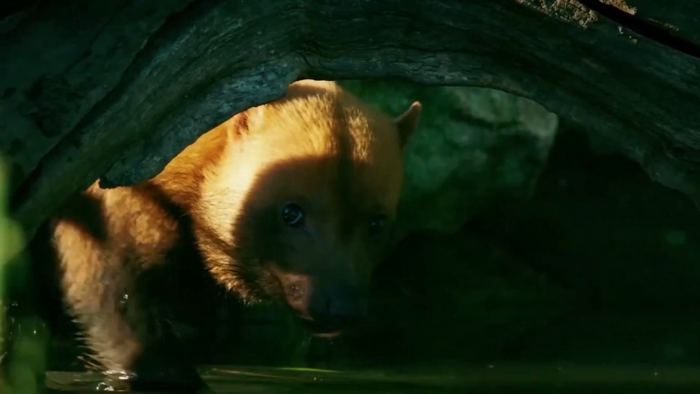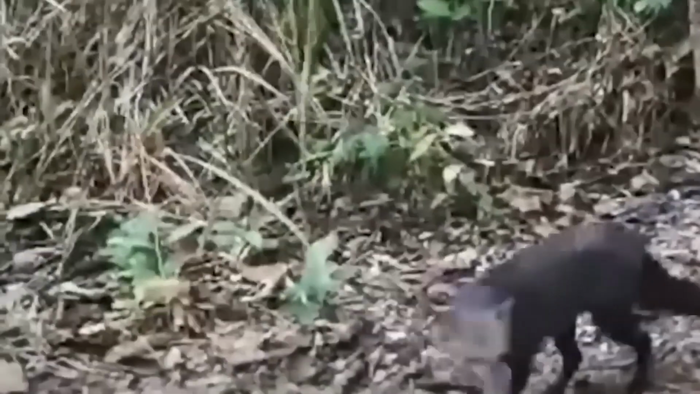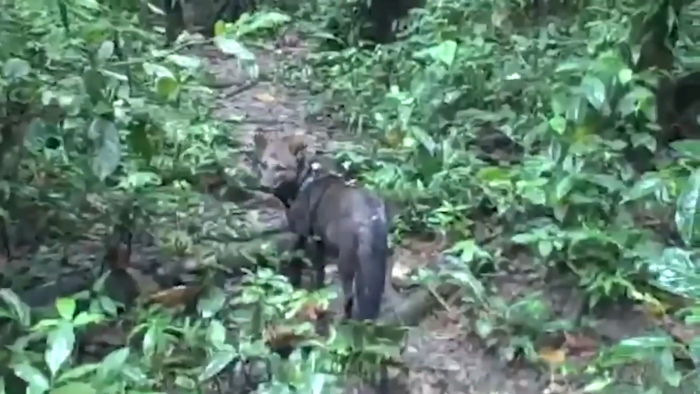The dog was just sniffing around in the forest like any other day. Teams have been sent to locate the dog so that it can be kept safe in a preserve and live longer.